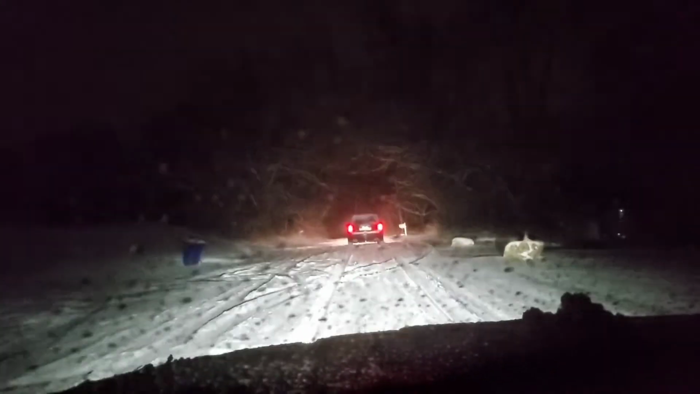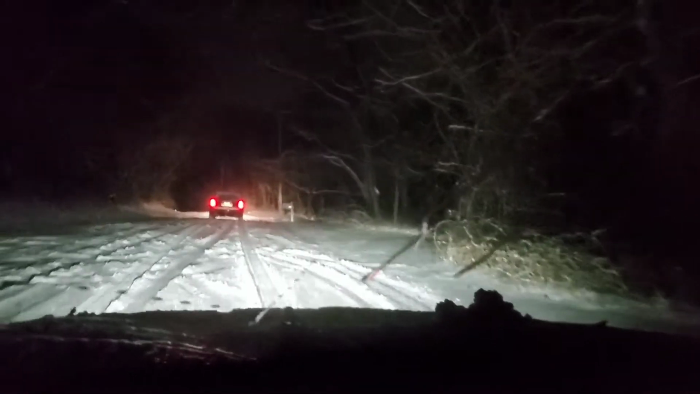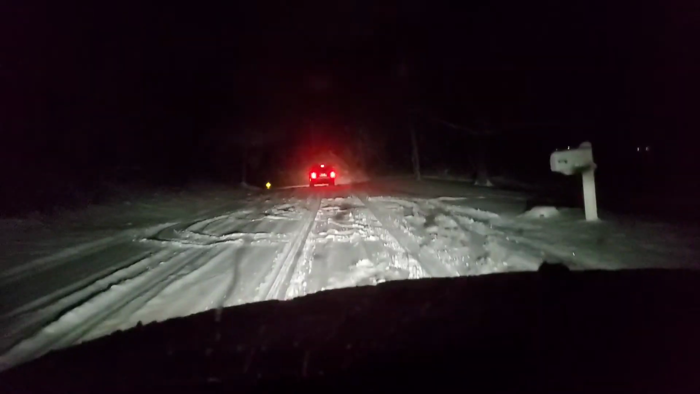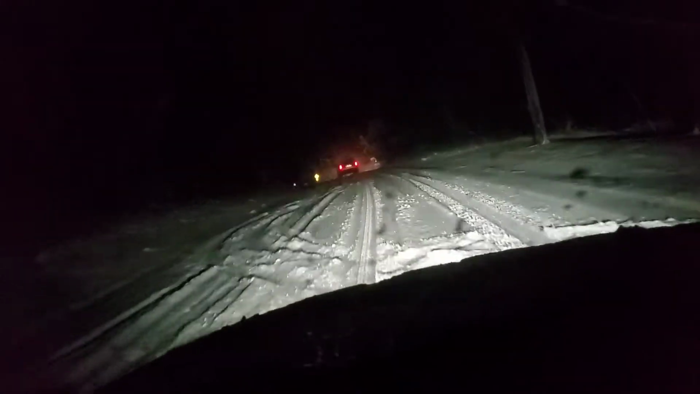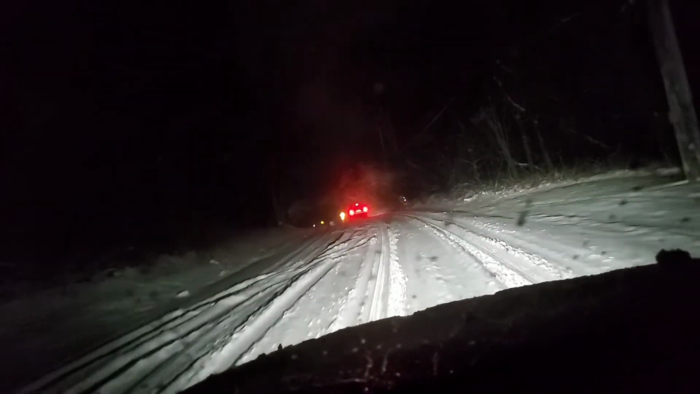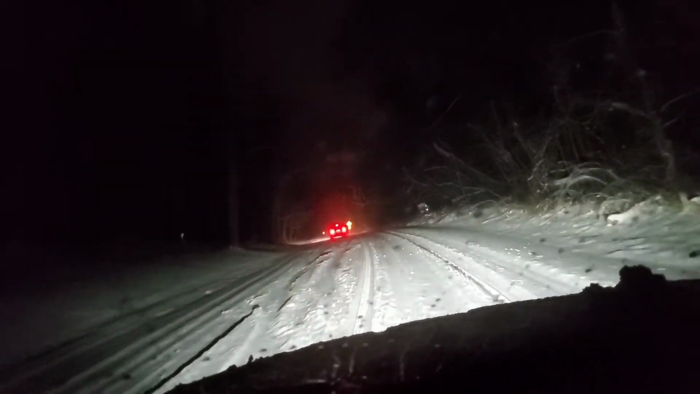Look, you can tell. It went off the road. Some car. Somebody went right and left over here. Look, you can tell by the track marks. Somebody slipped real bad. They must have been applying brakes or something.